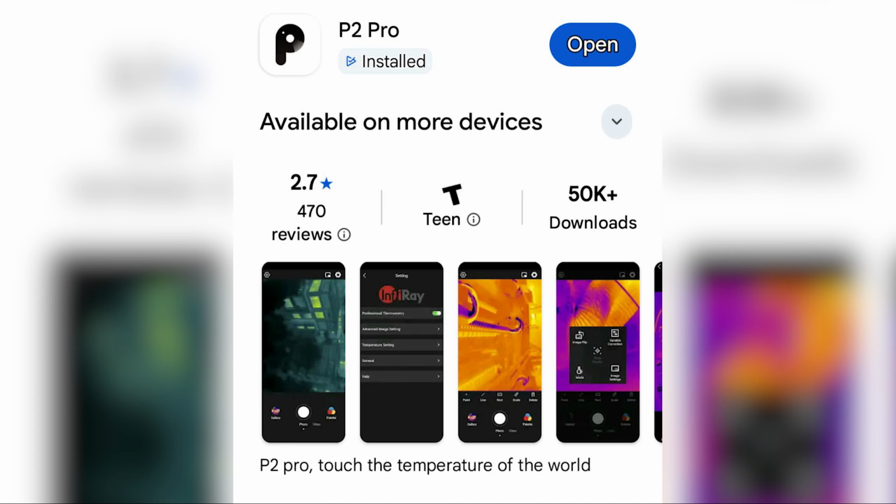All of this runs through an app called Easily, P2 Pro, and the camera does nothing until you install it, which brings us to a big problem. As of making this video, the official app does not work on Android 16, and that is extremely annoying. Android 16 came out in 2025, and the app itself hasn't been updated since 2024. So, if you're on even a slightly modern phone, this app won't even show up in the Play Store. Apparently, you're dead in the water.